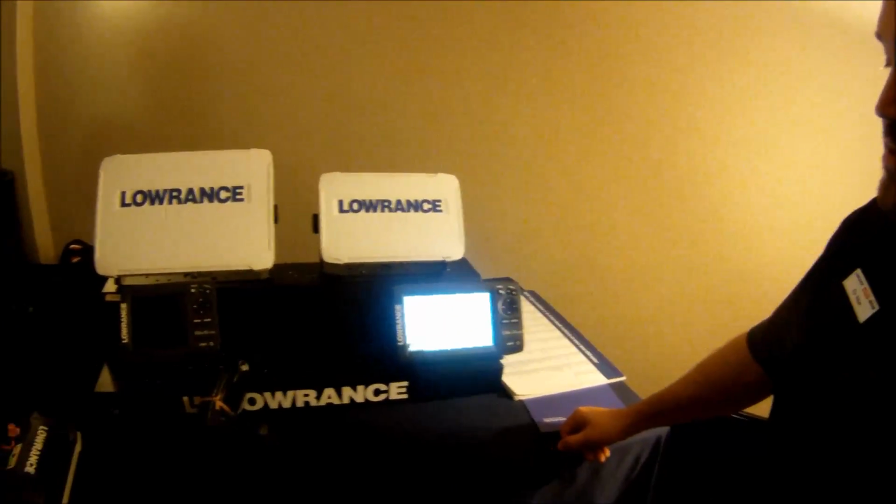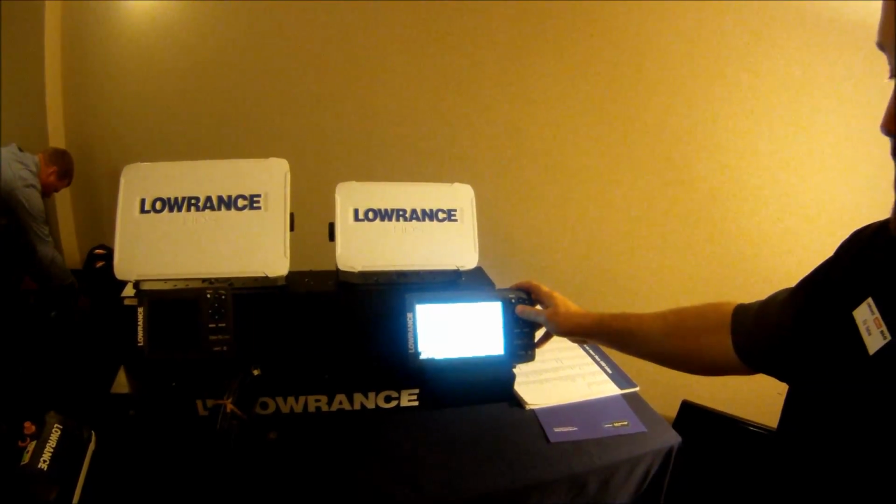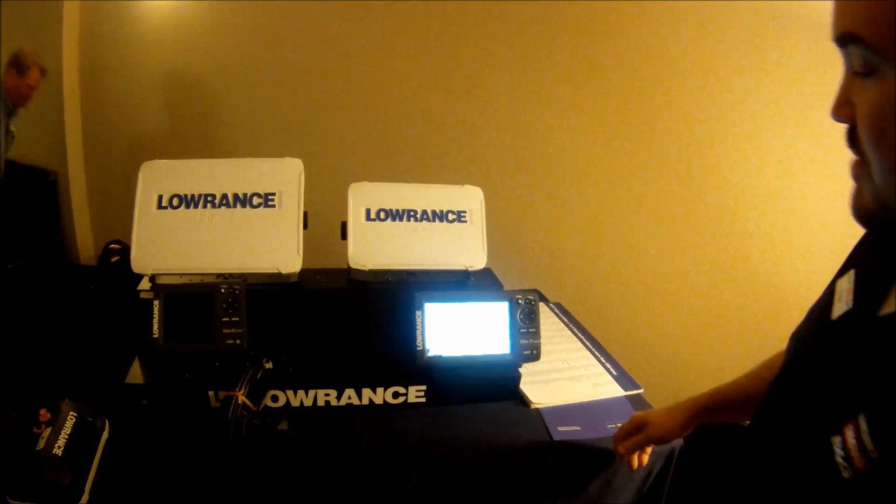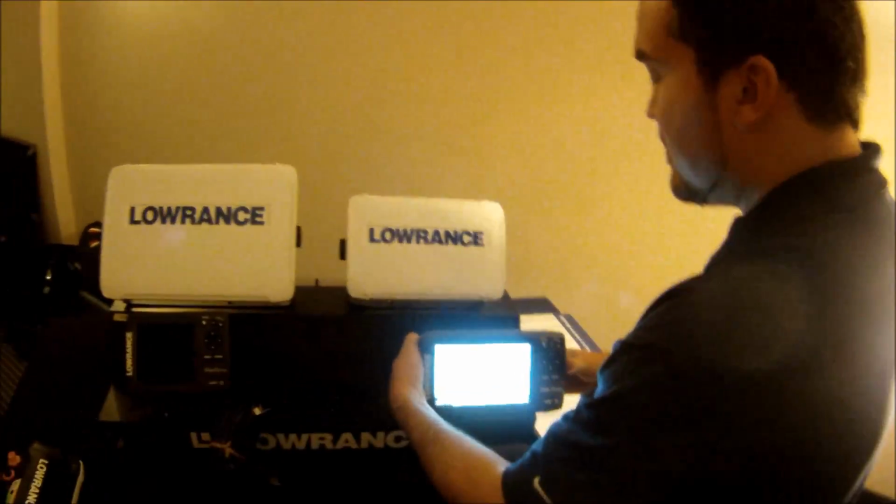This Elite 7 right here, you can see it is a widescreen format screen. It is not a touch screen. It does have the buttons over here on the side, but it is a wide screen. Very bright, nice, big screen. First thing I'm going to show you is the connectors on the back.